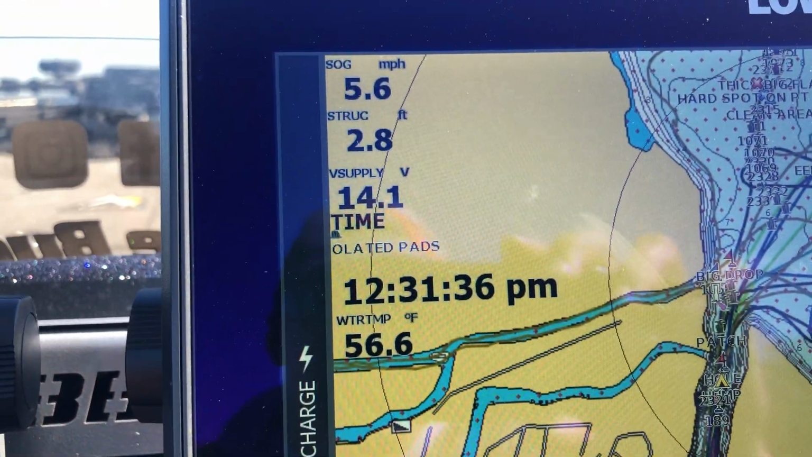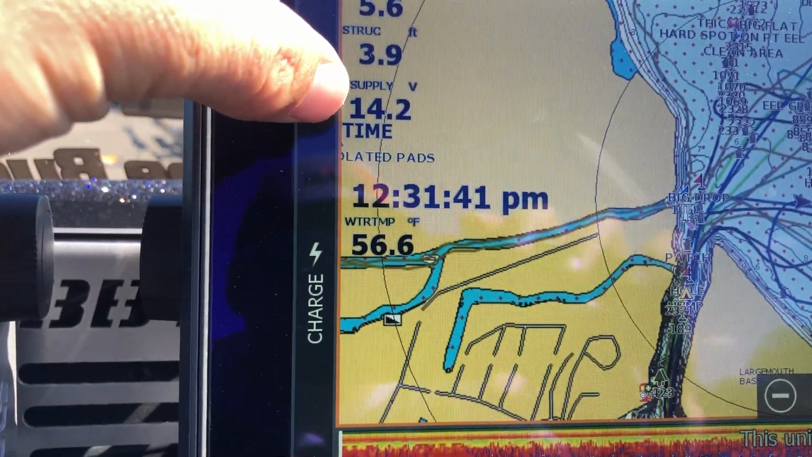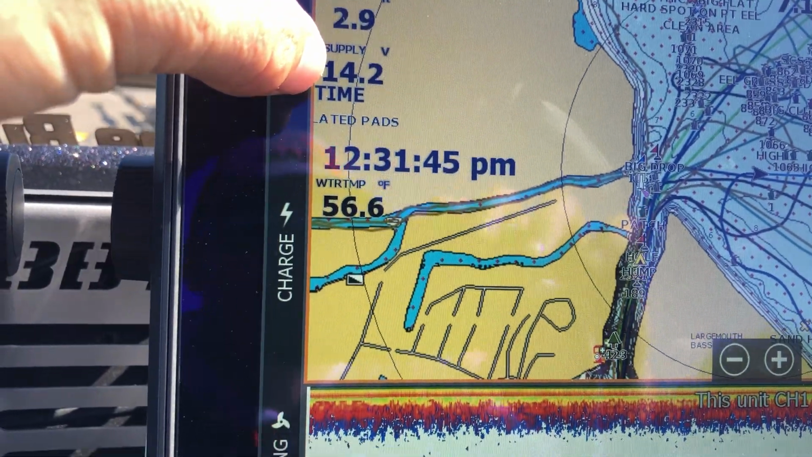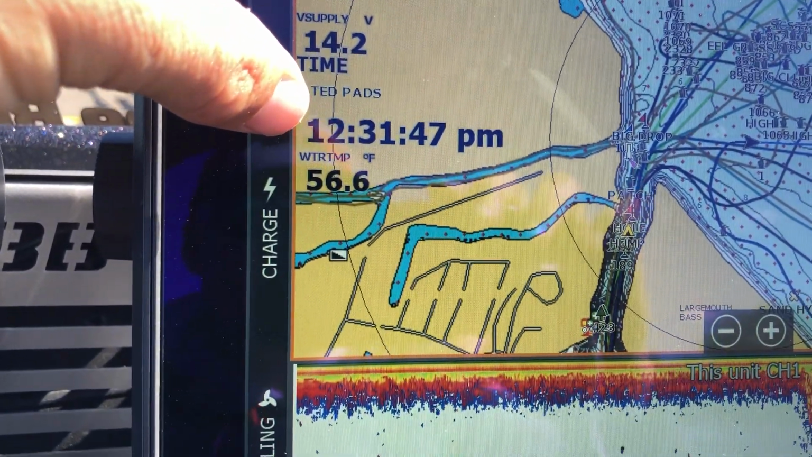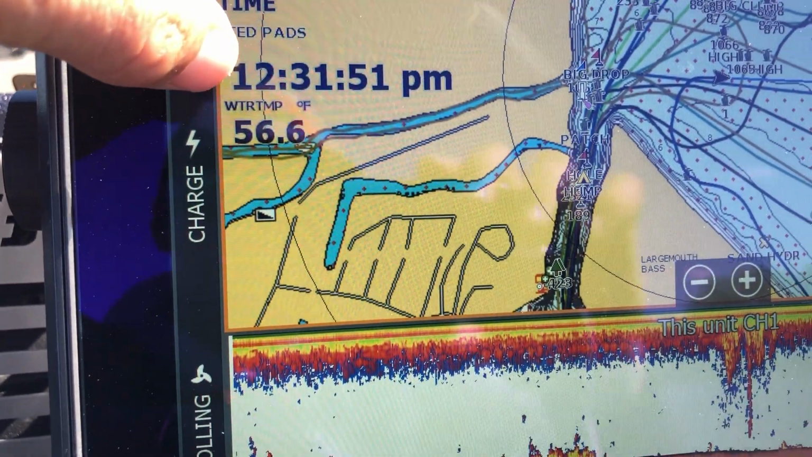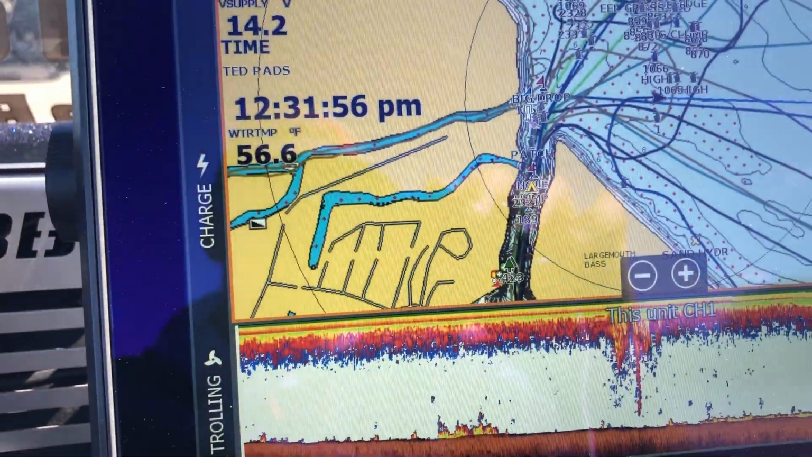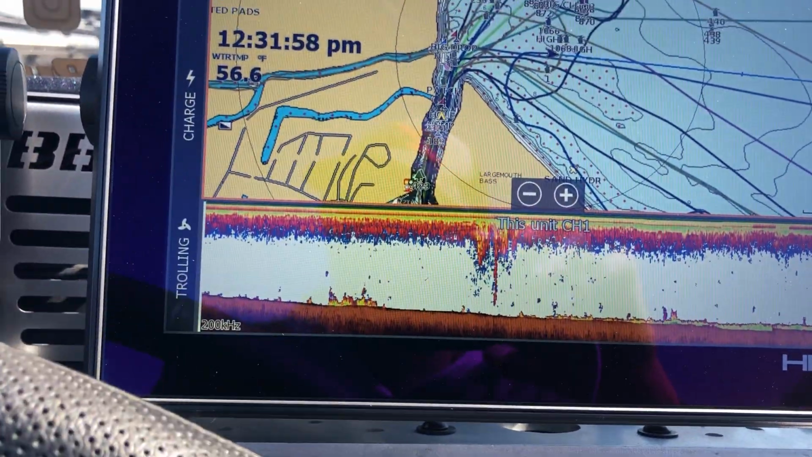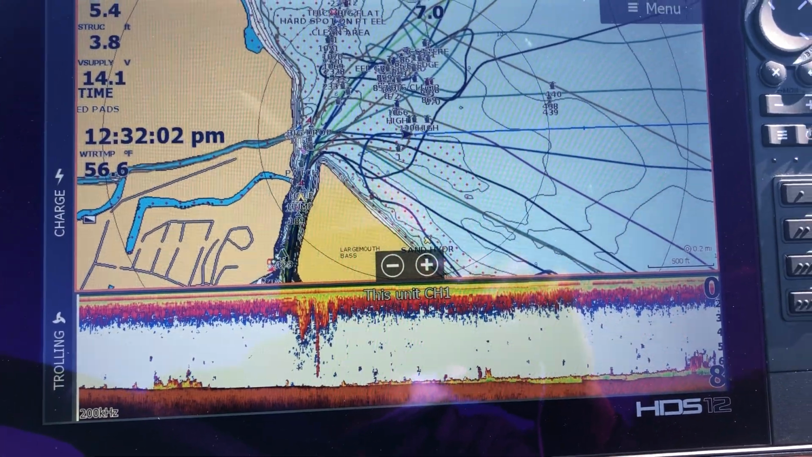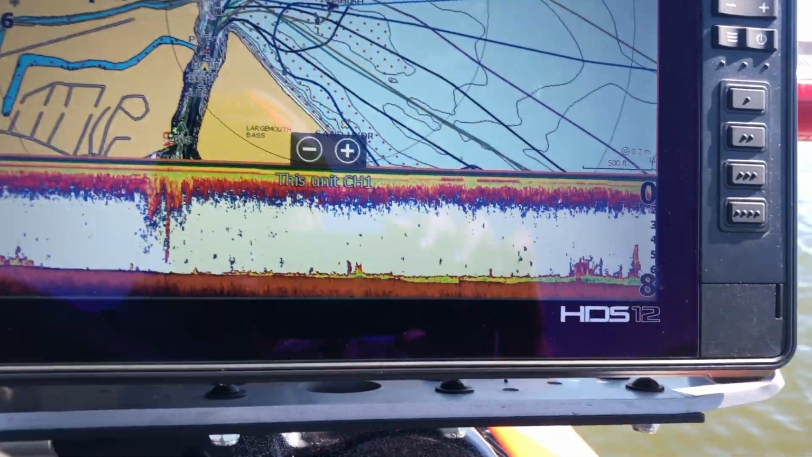Up here you can see I have my speed, my structure depth, my voltage supply. When you're idling, it actually gets up a little bit higher when you've got that motor running. Then the actual is 12 volts. We got our time, which is very important. You don't want to be late checking in the tournament. You can see the water is 56.6, so kind of cold for Florida. I woke up this morning, boat was just covered in frost, windshield was frozen. You don't get that down south too often, it doesn't seem like.